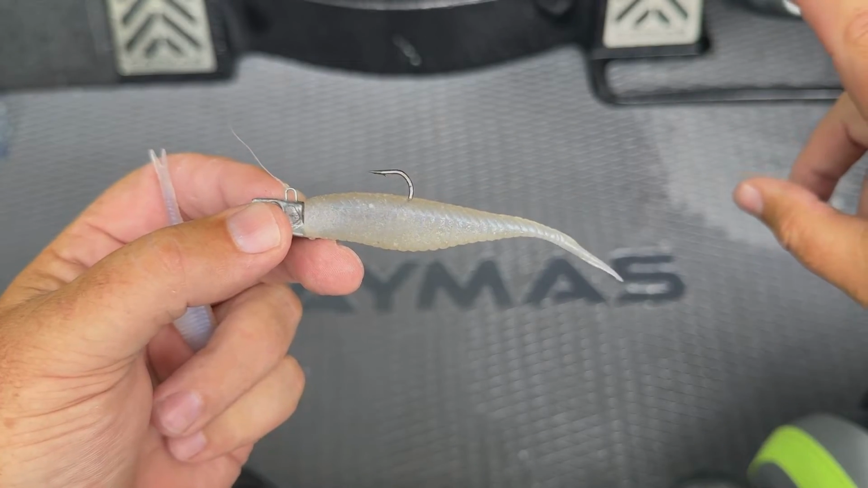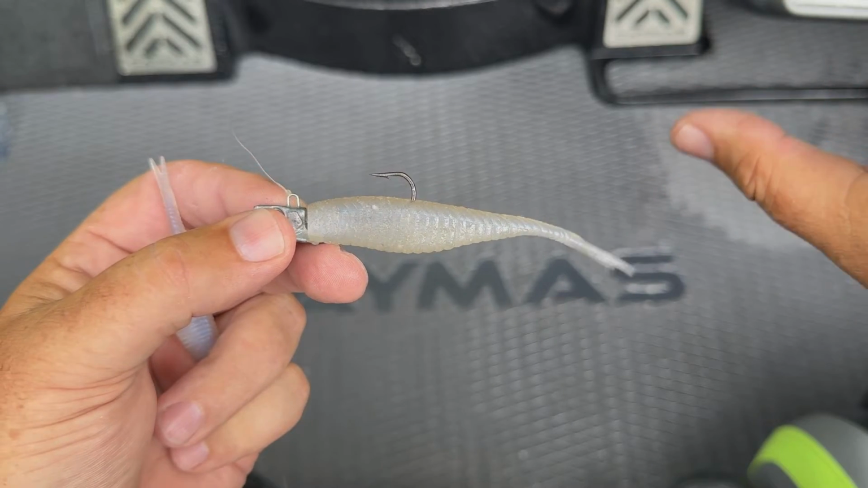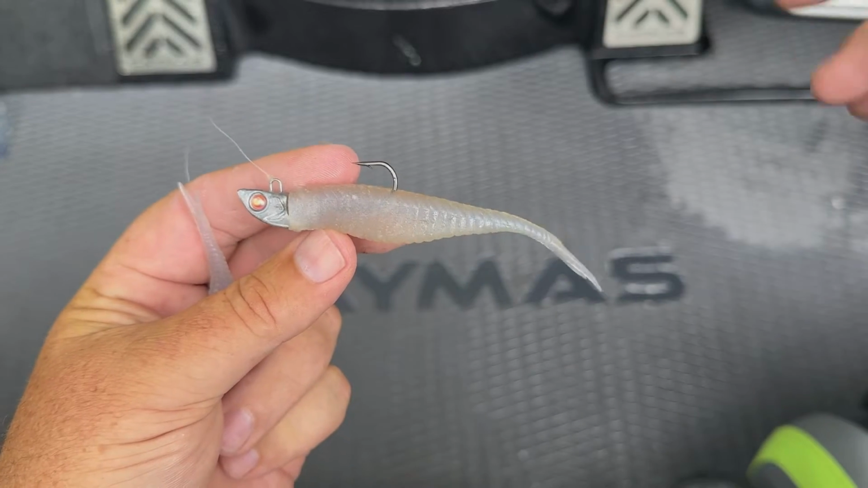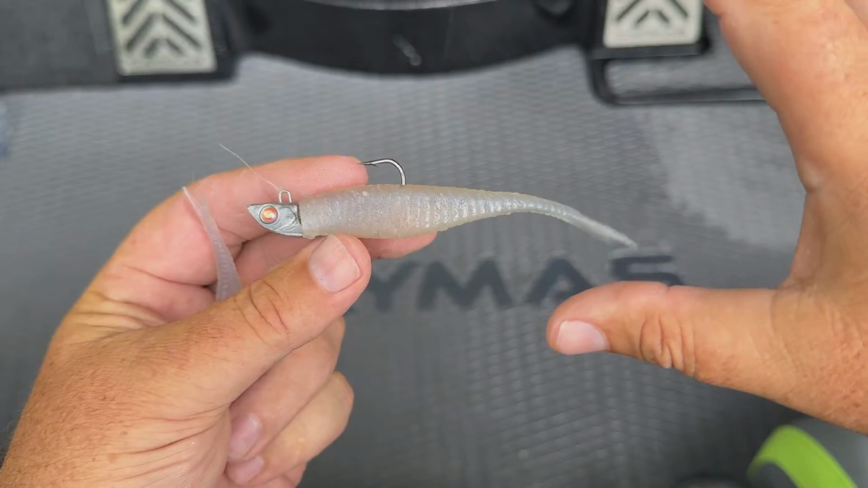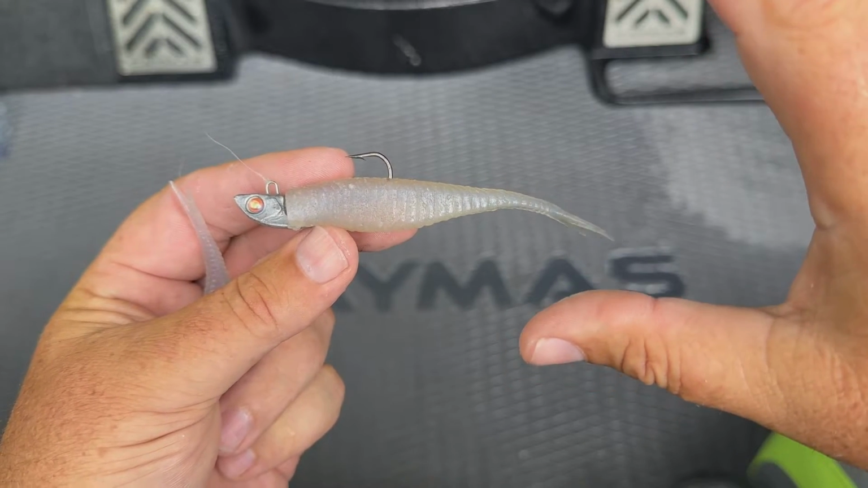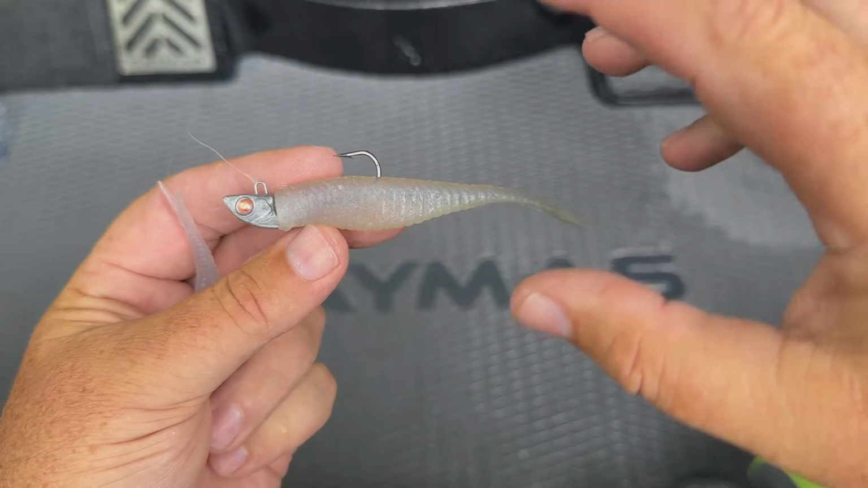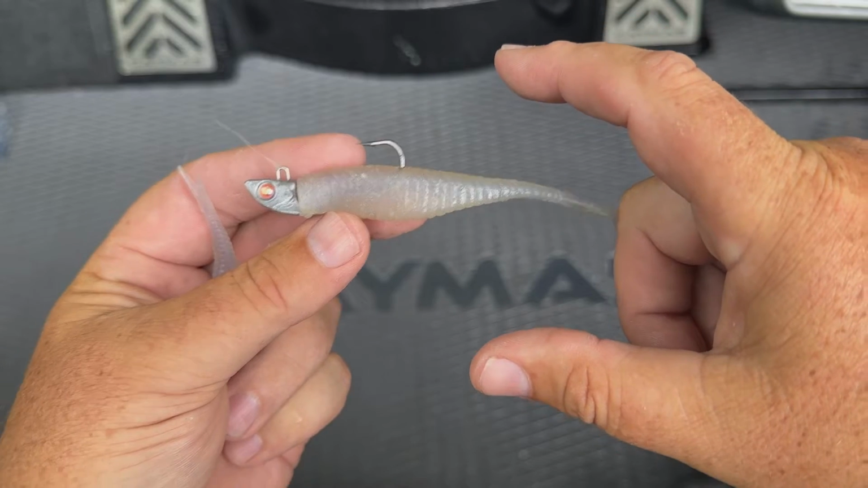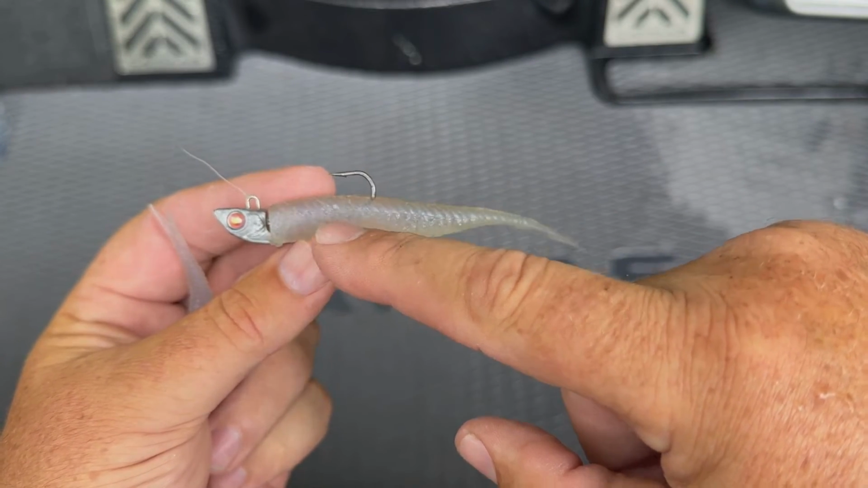I like the 5-inch when the bass first move out to deeper water. The reason I like a bigger bait that time of year is because when the bass move out, the shad are done spawning and the big shad are out there. That's why I was fishing this one today.